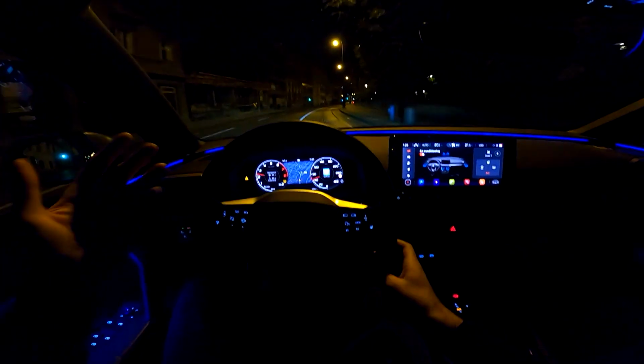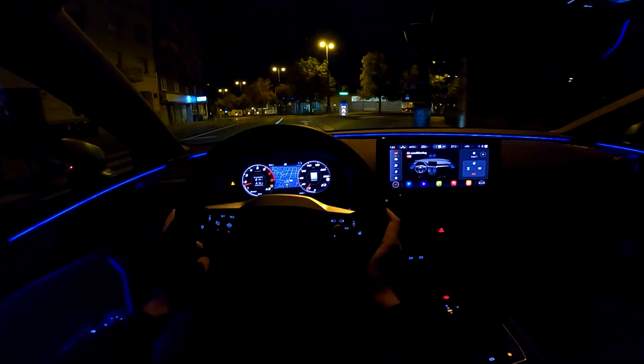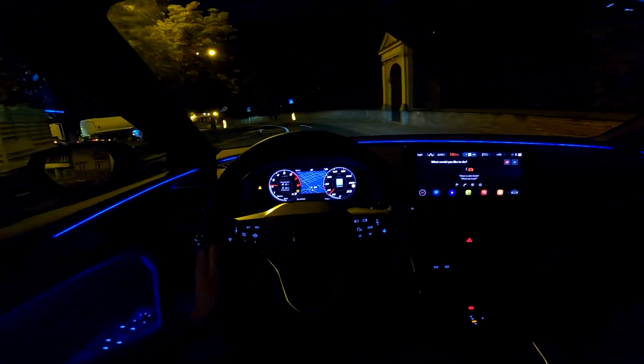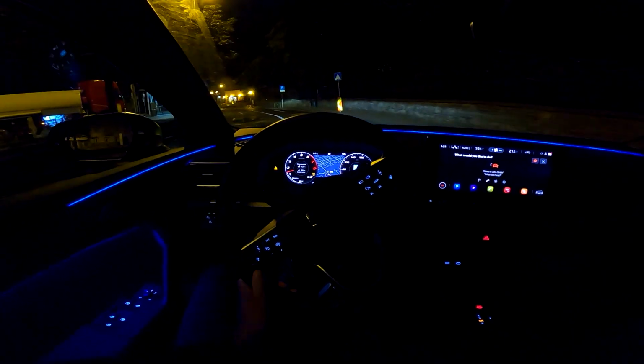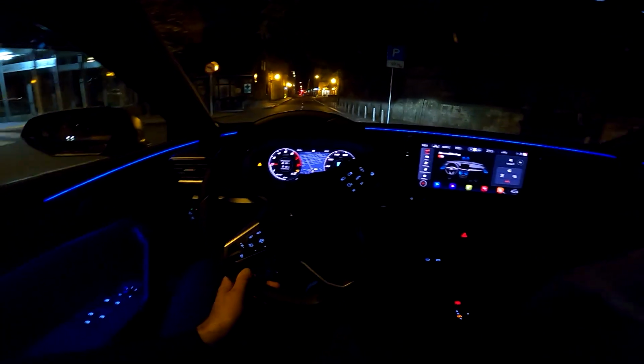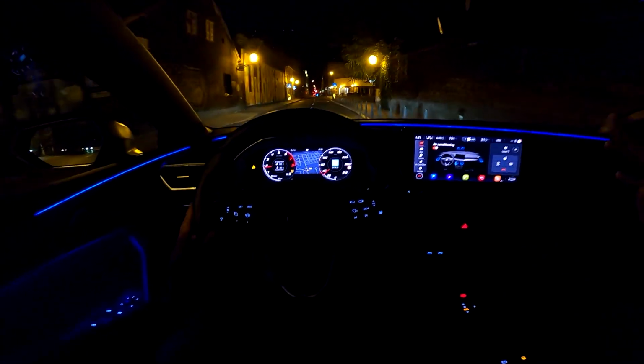And there's a second option. I'm hot. Sure, it will get cooler at the front left shortly. There you have it. So the car lowered the temperature for me.